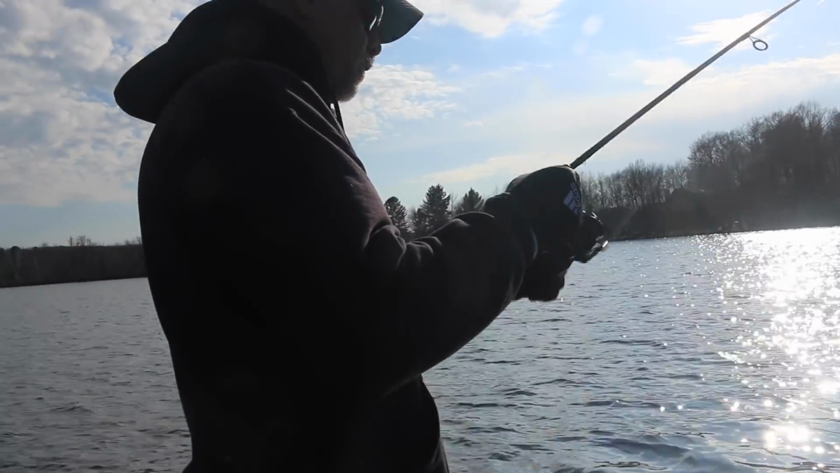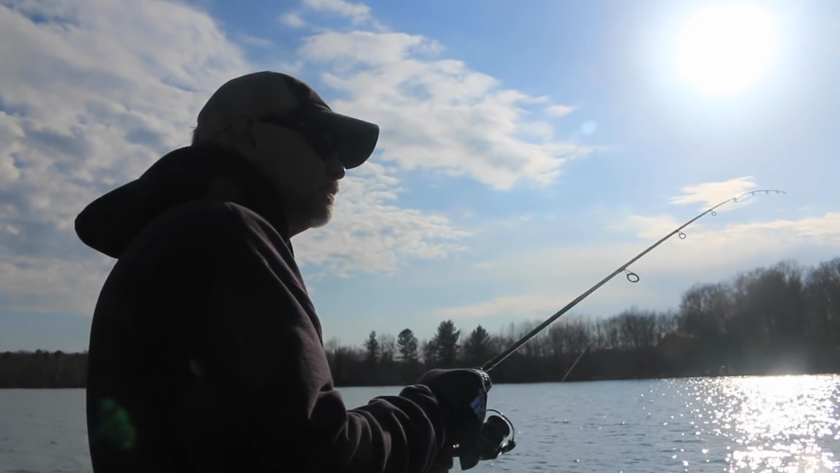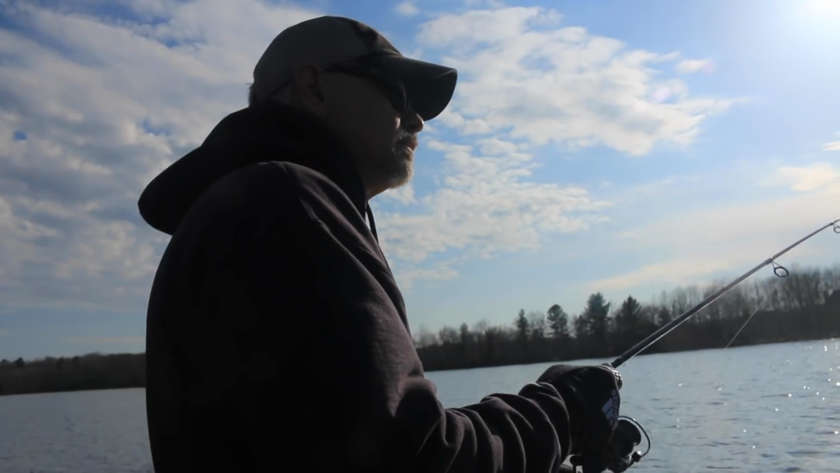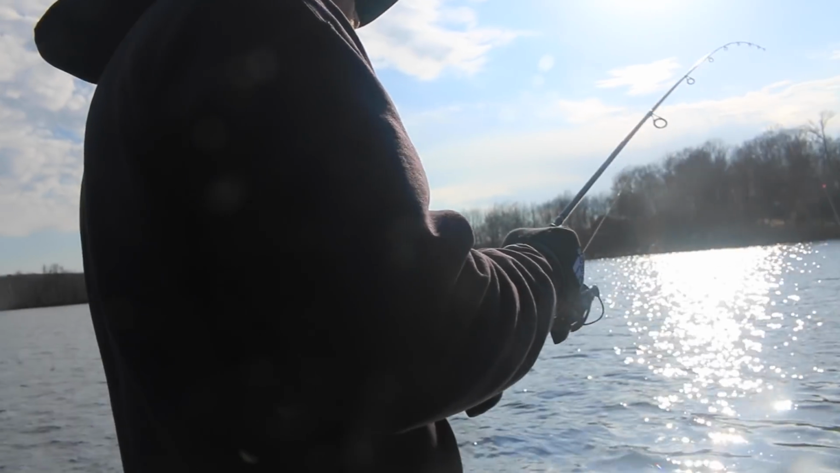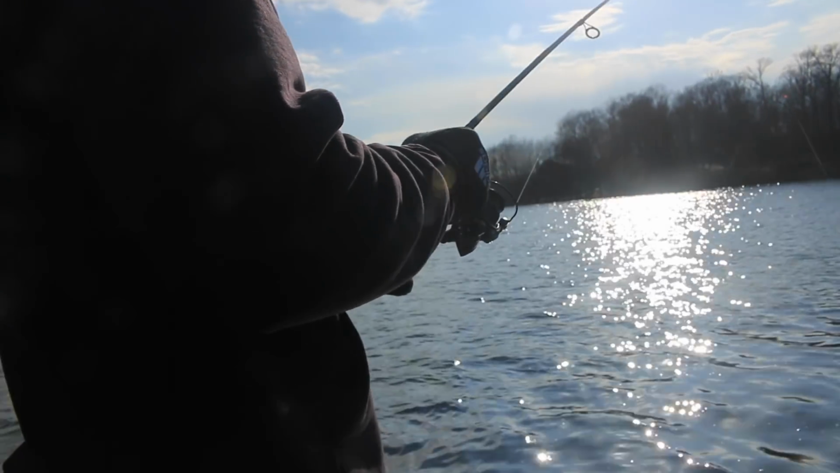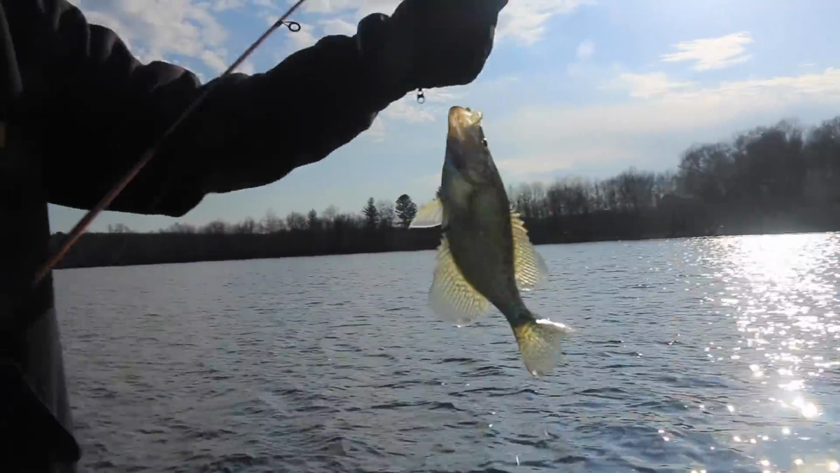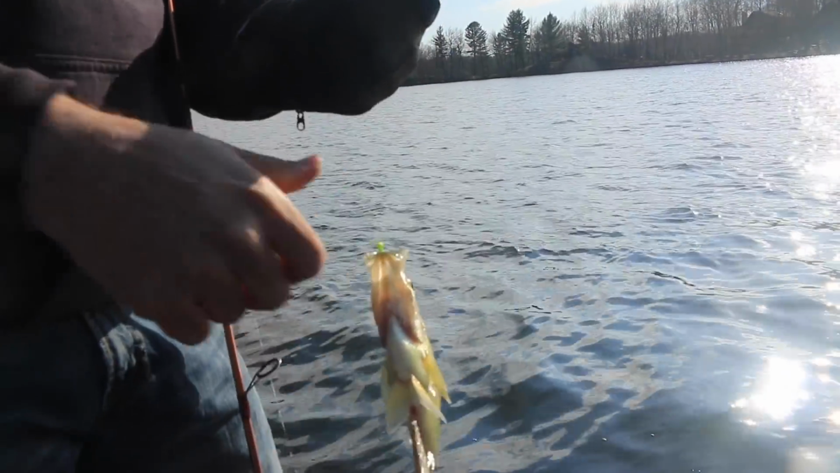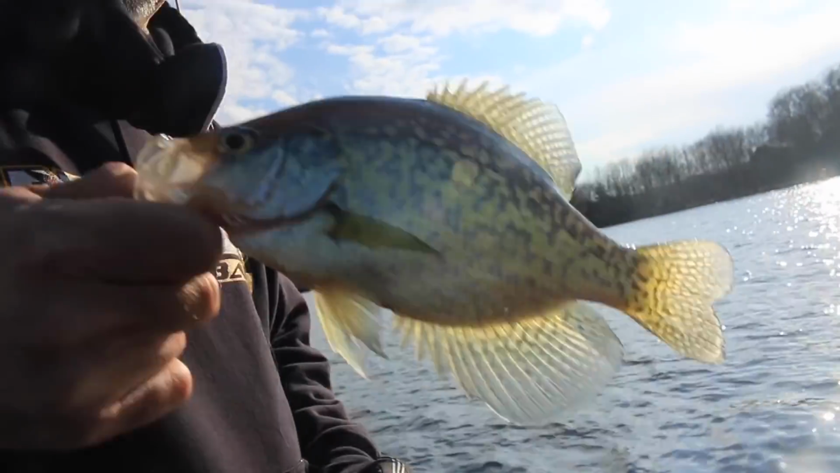Yep. Hooked up. Someone's trying to call me. Oh, no. Slow and methodical. But we're having a decent day. Really light bite. Super light bite. But nice fish. Another nice crappie though, on the slip bobber. Awesome.